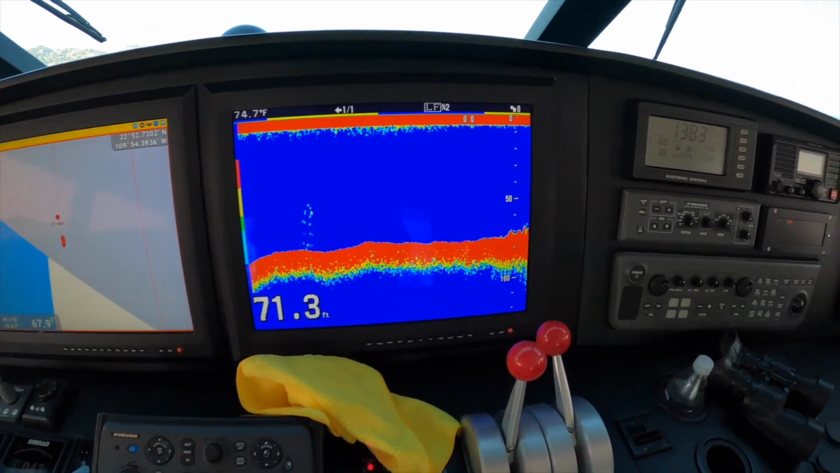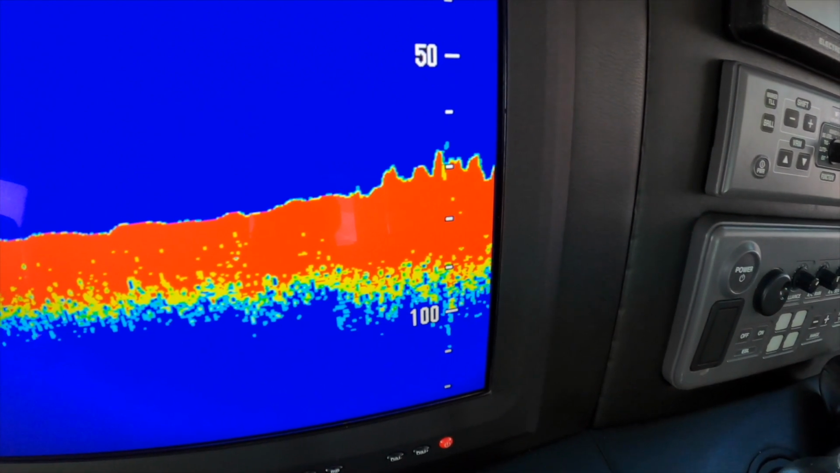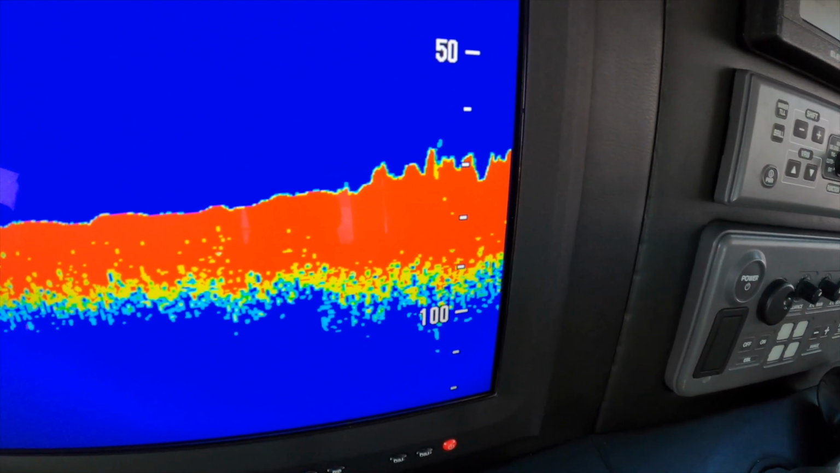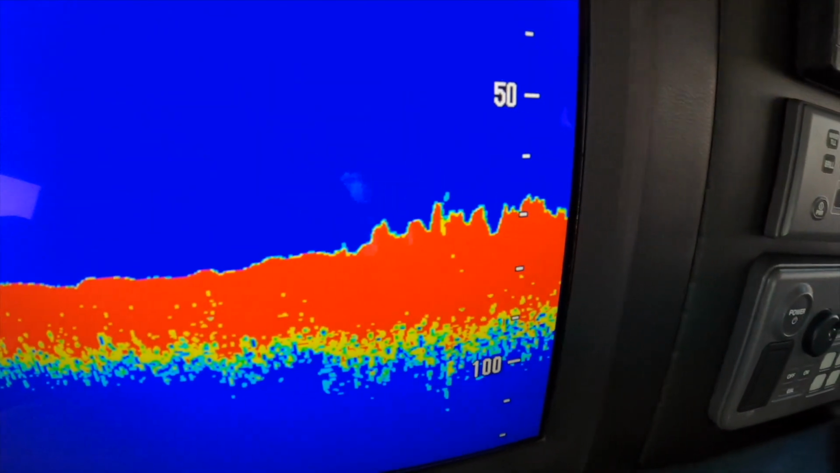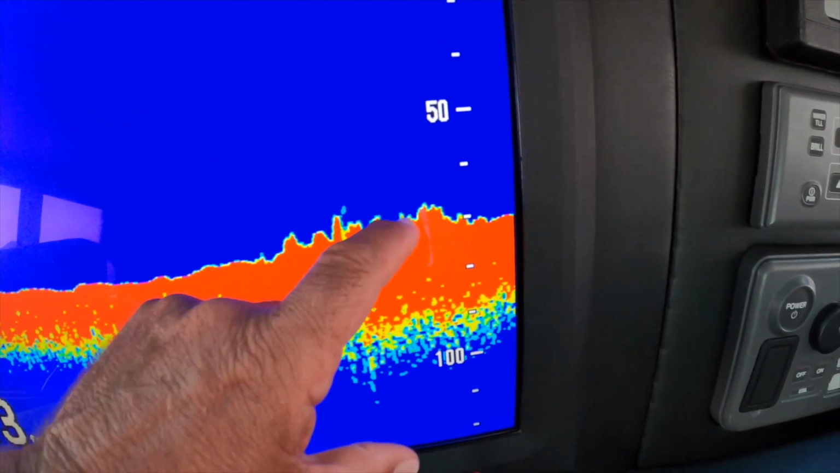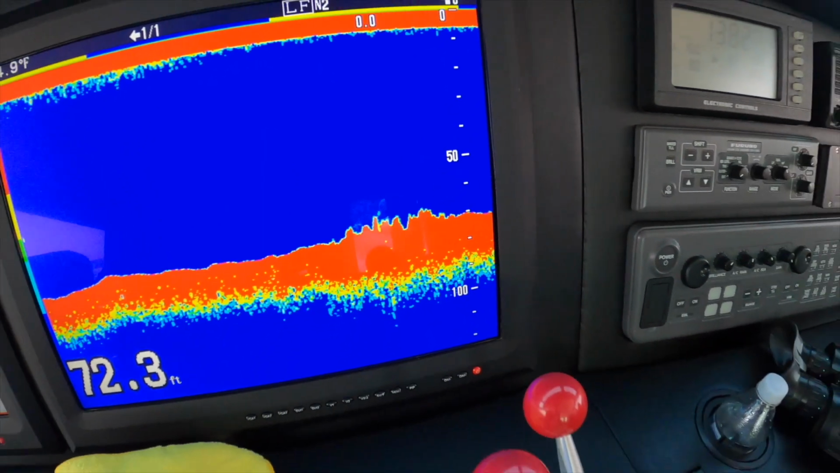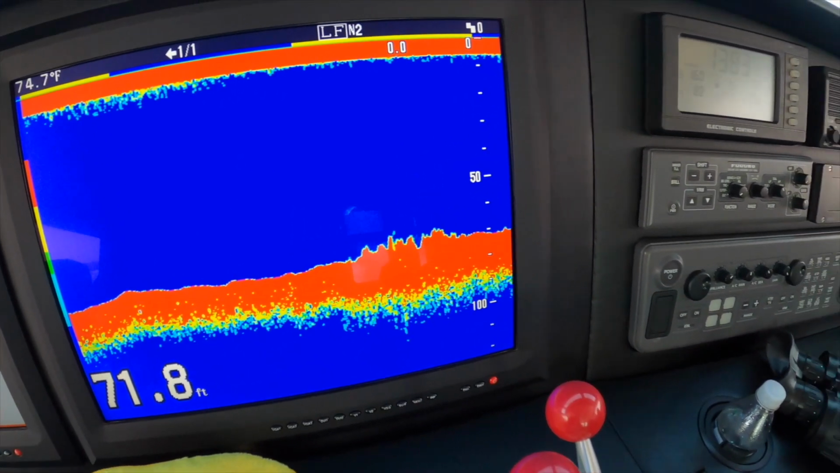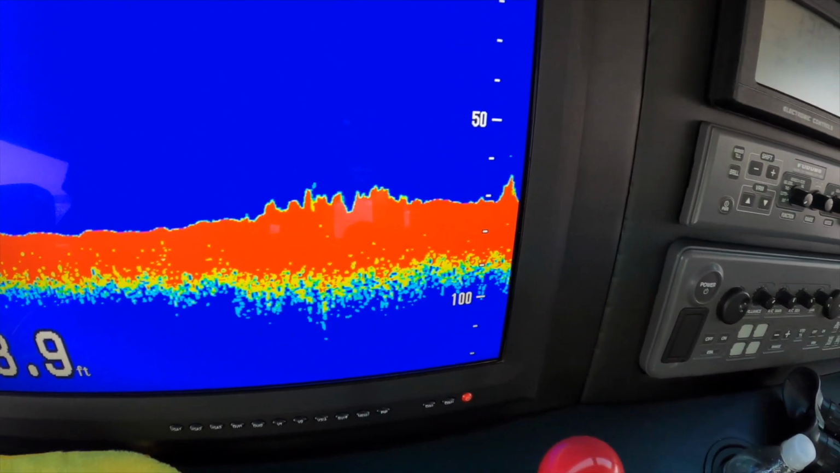Here we are back to the same depth, same rock, looking at it, cruising along, seeing if we mark that bait again. This time we're driving so that we can drop the anchor on it. So we're looking. Where did that bait go? But see how it's thick? That means that it's rocky. The thicker it is, the rockier it is. And I don't care if you have a Humminbird or a Bruno fish finder. They're all going to show that.